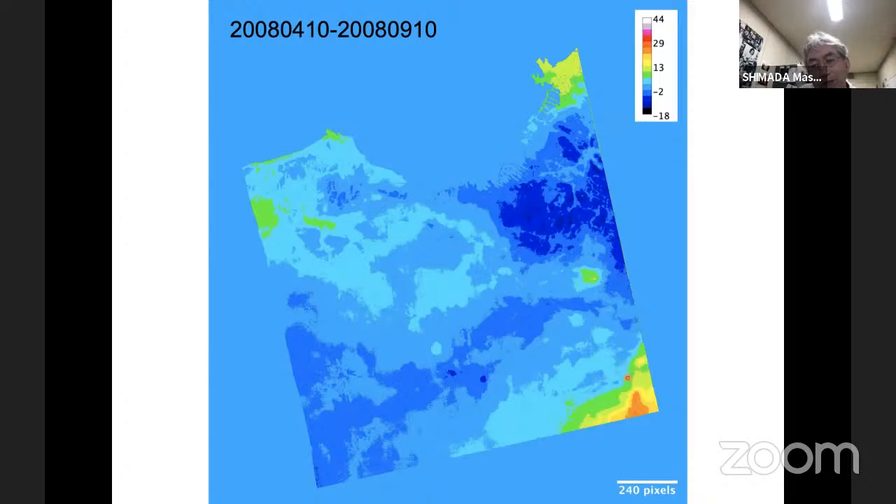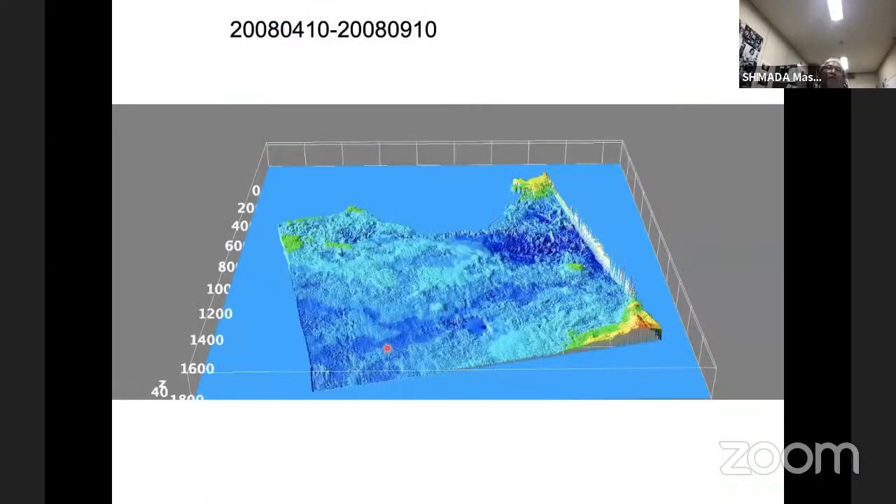And this is error, because the coherence is very, very bad. Forget about that. So just focus on this area. So using the zero baseline interferometry technique, we can measure the subsidence in a time resolution of 45 or 46 days.